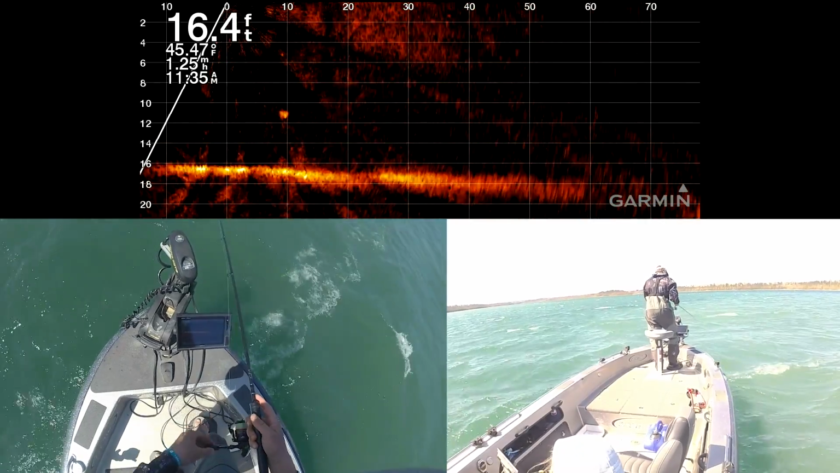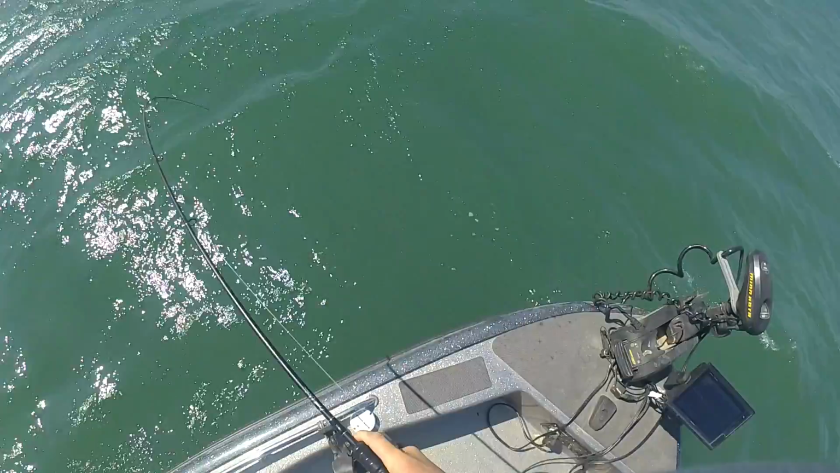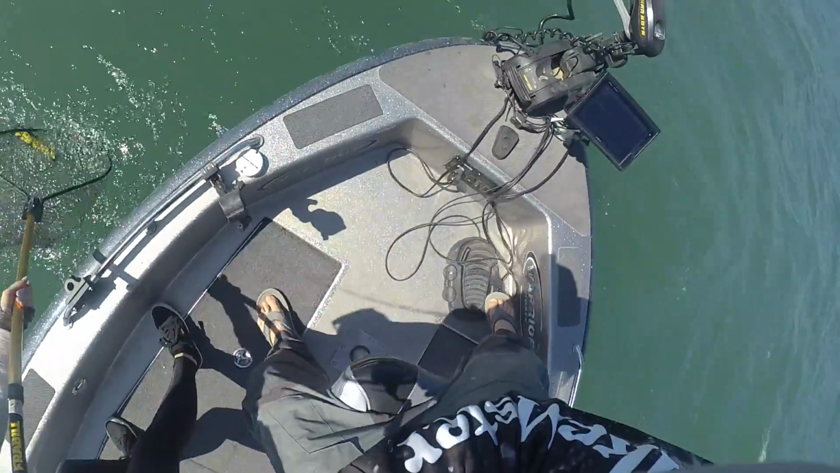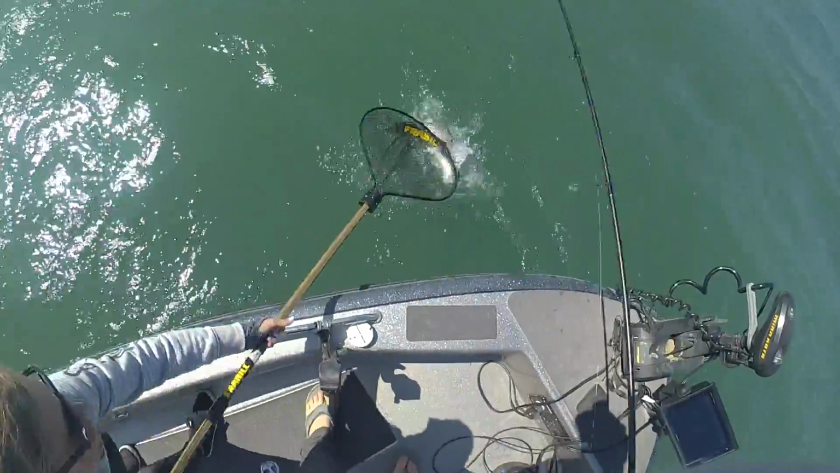Beauty. Big one, 30 feet away. Got him. Woohoo! And another one. It's crazy out here. What is it? Laker? Nice job. I think it's a Laker.